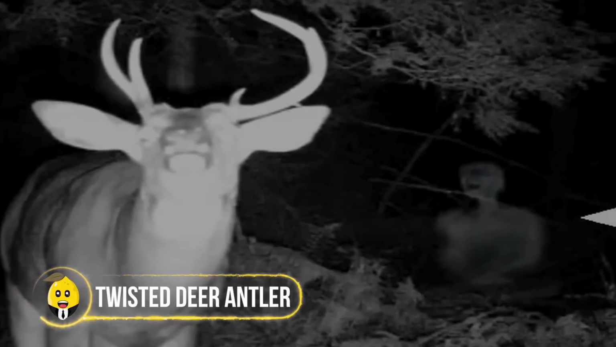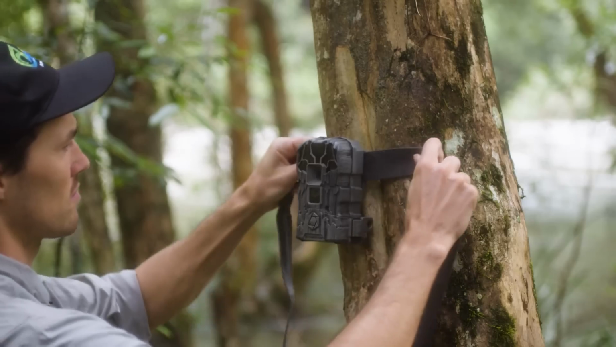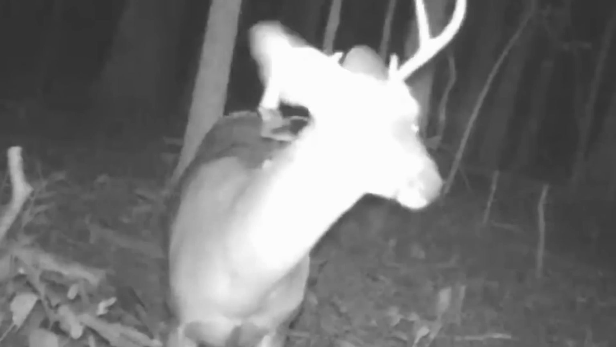Twisted deer antler. Seeing something like this makes me wonder if it's only the antler that's twisted. A trail camera that was placed in the wilderness of Montana captured footage dating back to March 2023, showing a deer that had one of its antlers not only twisted, but also broken apart, ready to fall anytime. And when you focus on its eyes, they tell a very different and scarier story.